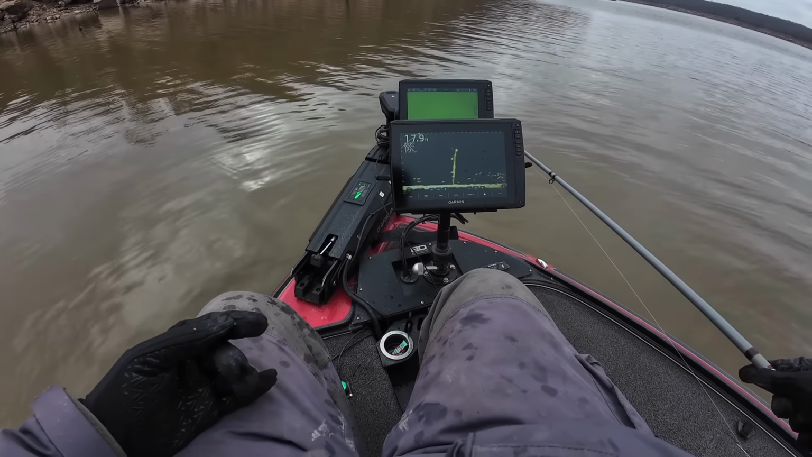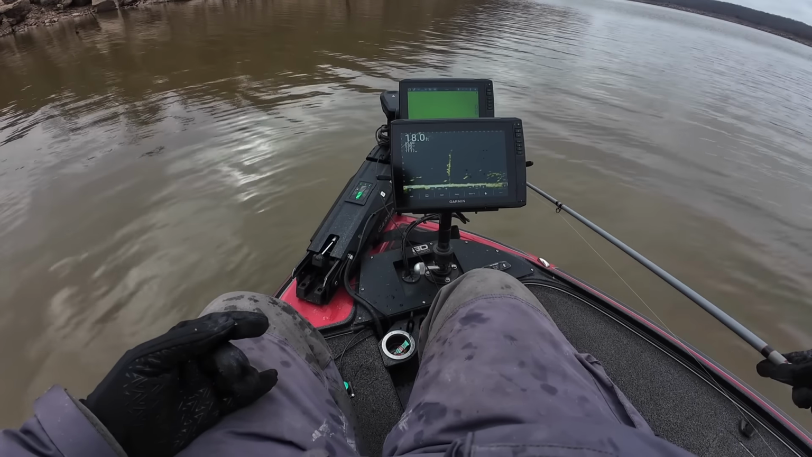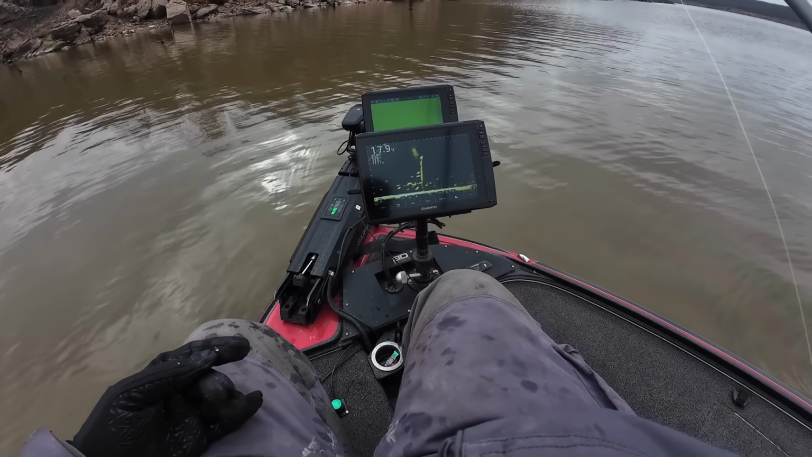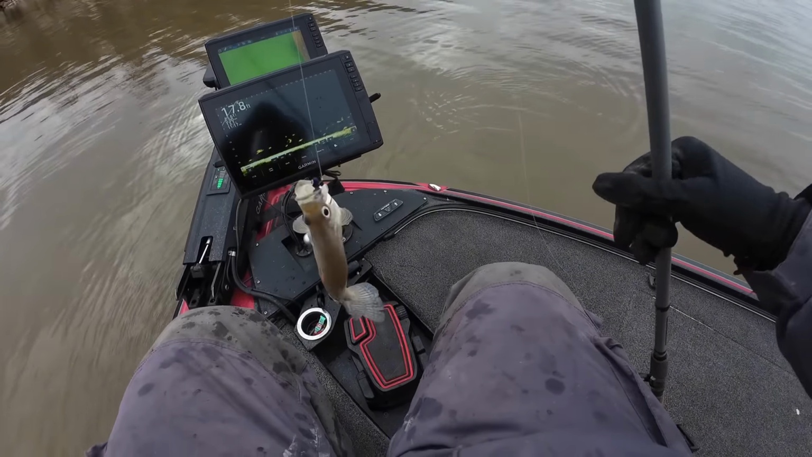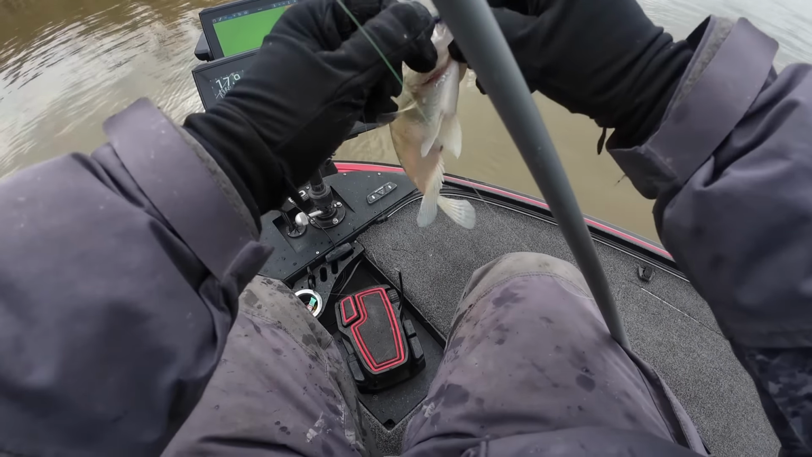Try not to catch it. Right there. Left a little bit. Turning up. Fish on. He's not a very big one. Just a little guy. Future 3-pounder, as I call him.